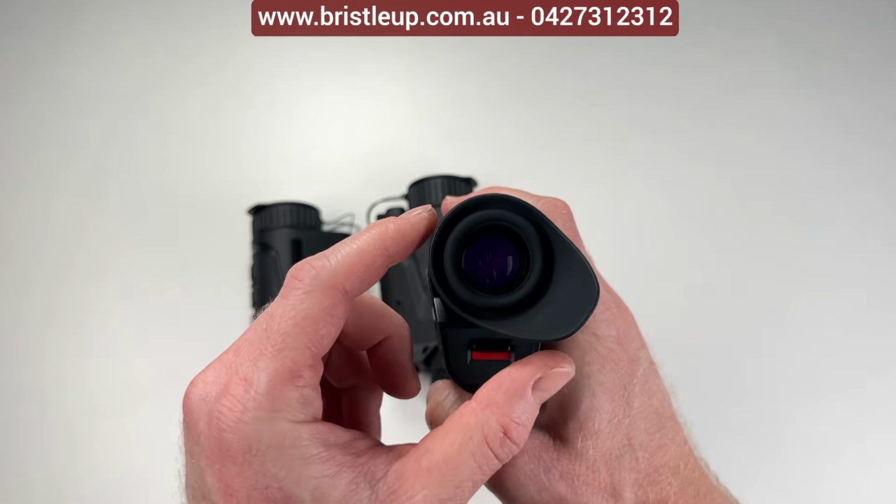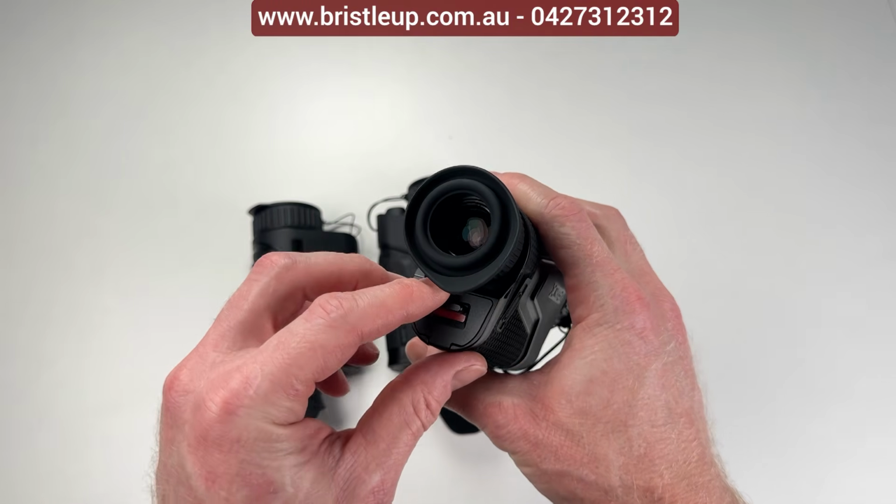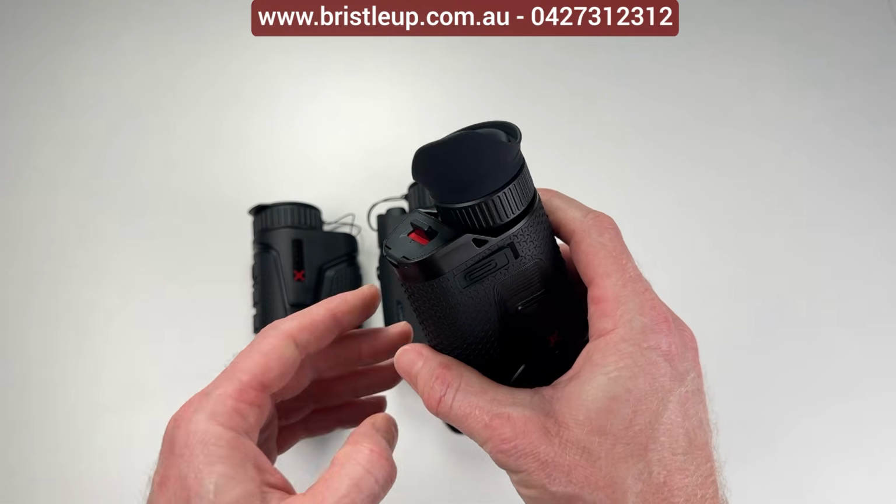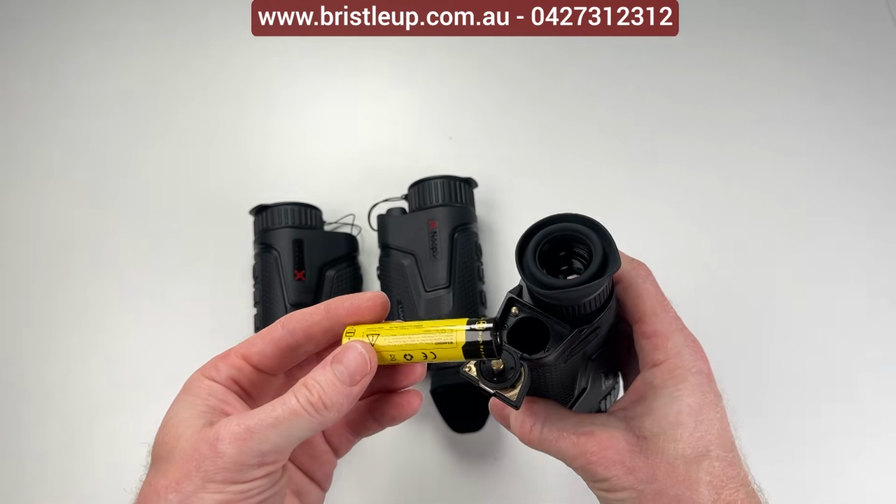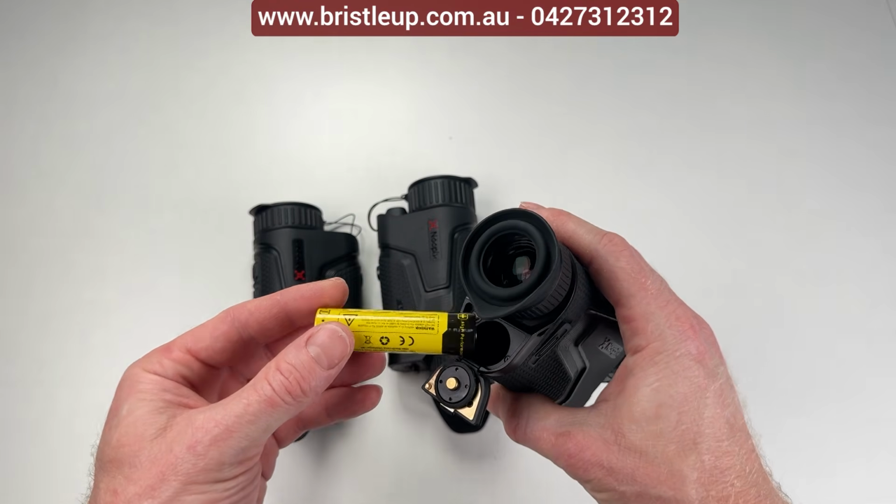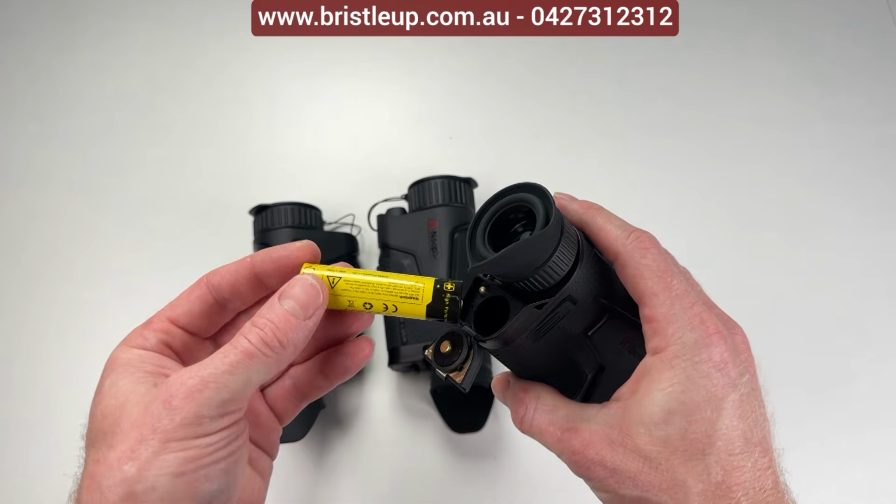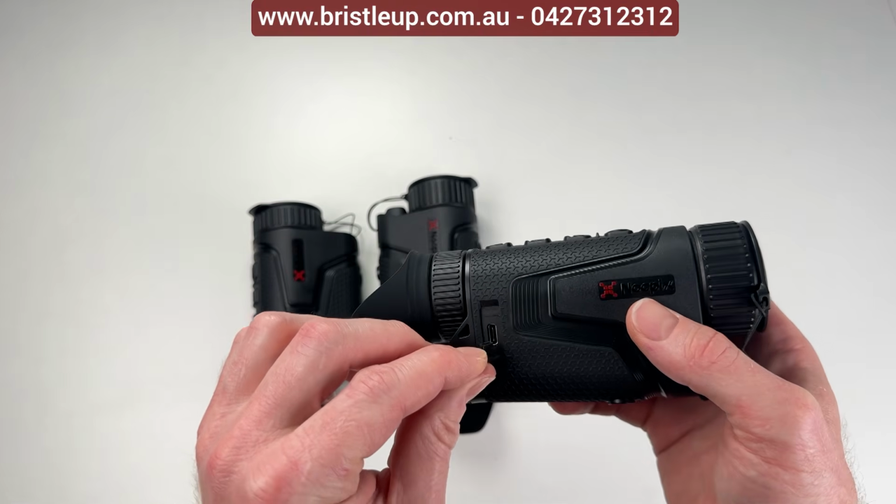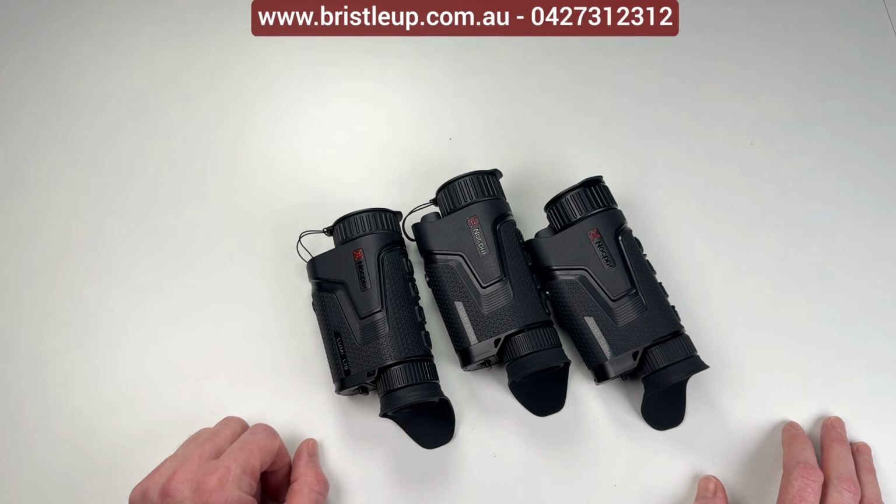Our nice big screen in there, and our removable 18650 common battery, which I really like that sort of system. As you can see, it's quick and easy to get out and put back in. Quick swap over. You'll get about 3.5 to 4 hours out of a battery. We've got our USB-C port on the side here, but that about covers it. If you have any questions, reach out to us.